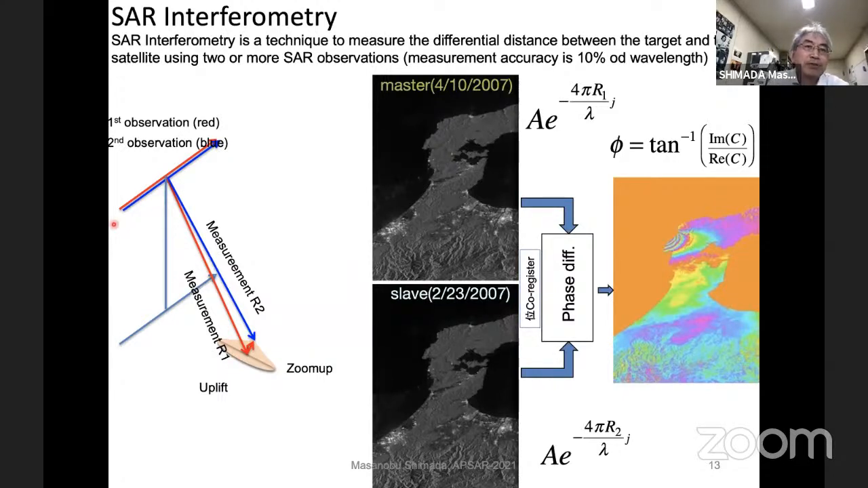And several days after, the satellite comes back to the same orbit. In this case, I use a blue line here, emitting the same signal to here. But at this time, this position was uplifted because of volcanic activity or earthquake or something. And this position was moved to here. Second observation: the distance from here to here is slightly shorter than the first observation.